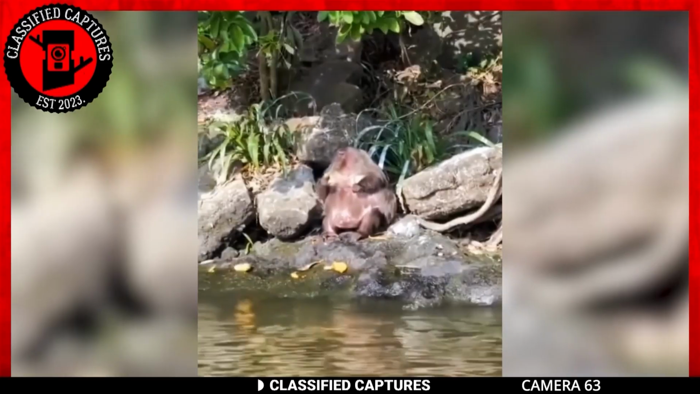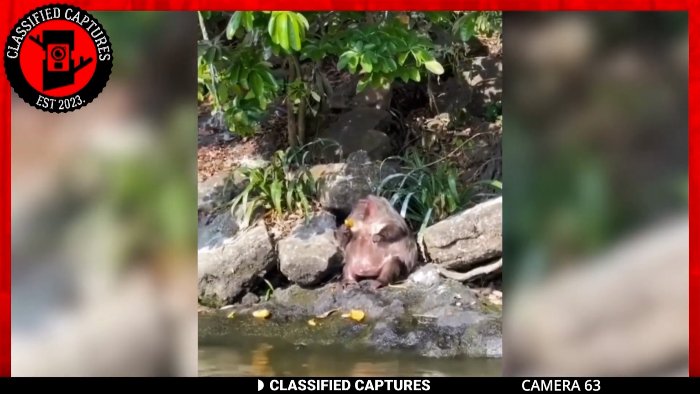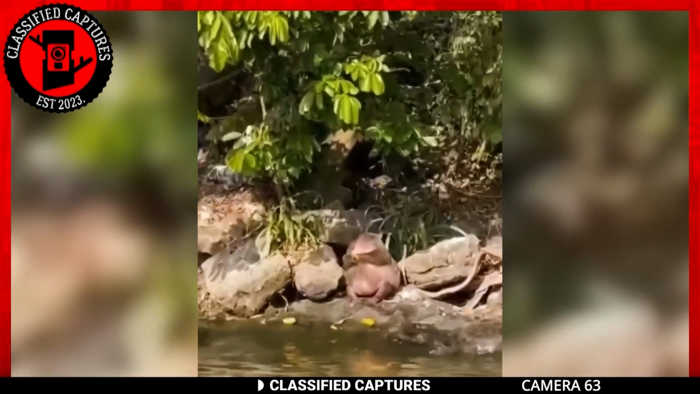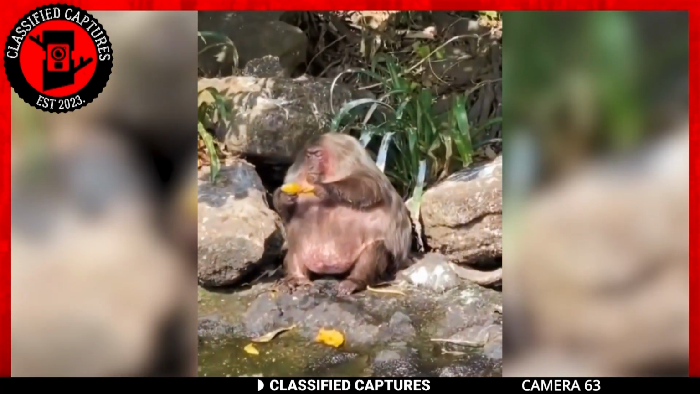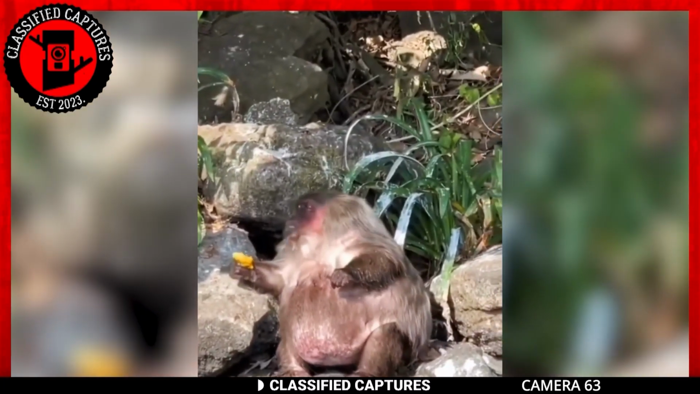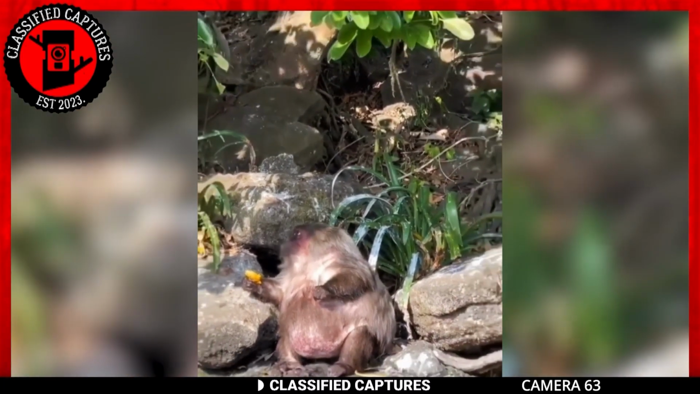It's a snapshot of pure delight, a scene that's as charming as a Disney movie come to life. You can almost picture this monkey reclining on a hammock, wearing a pair of sunglasses and sipping a fruit mocktail. Living the dream doesn't even begin to cover it.